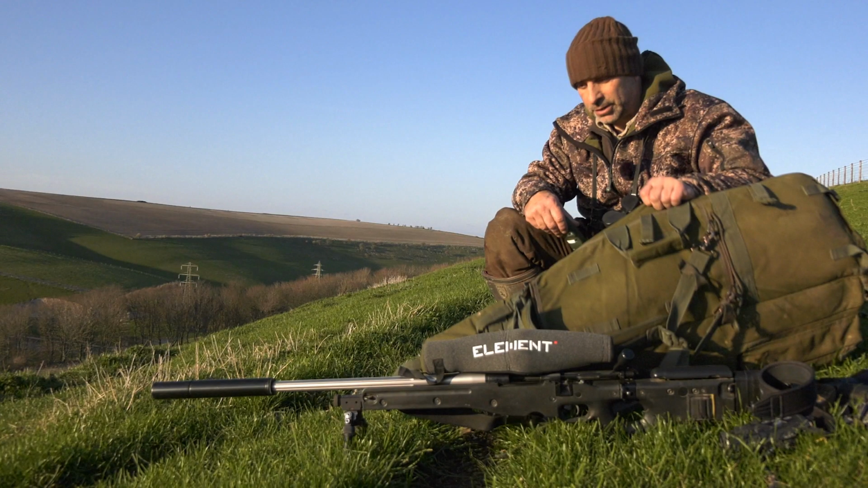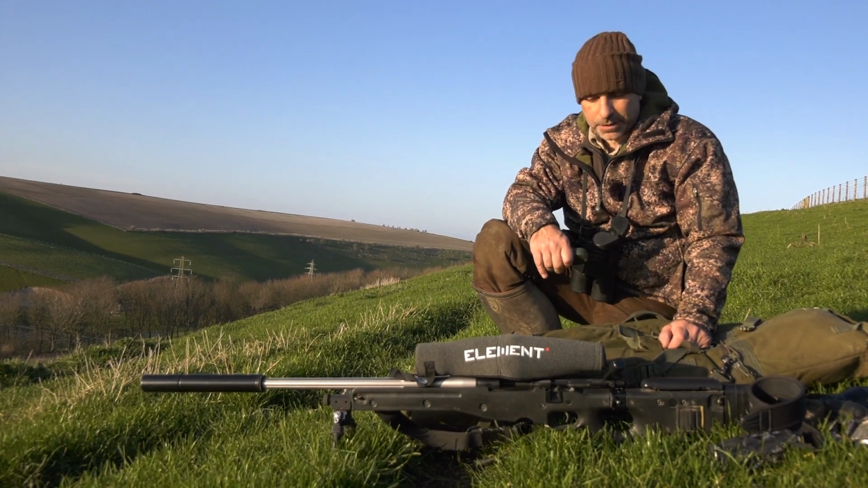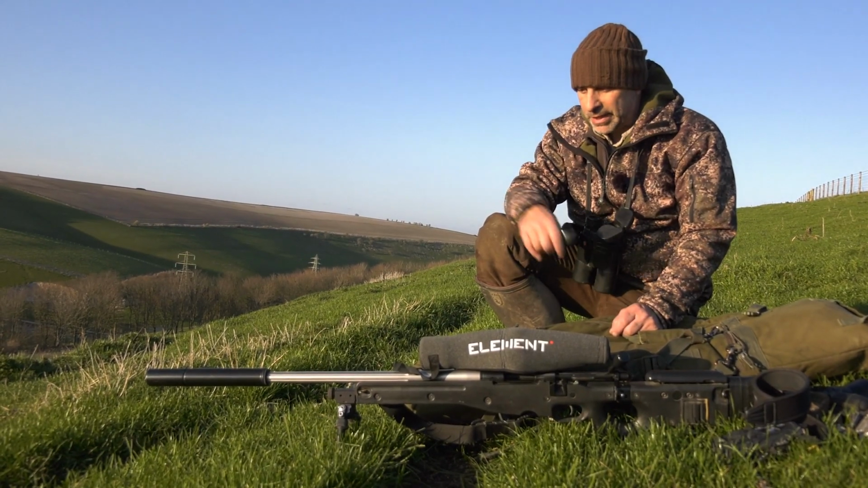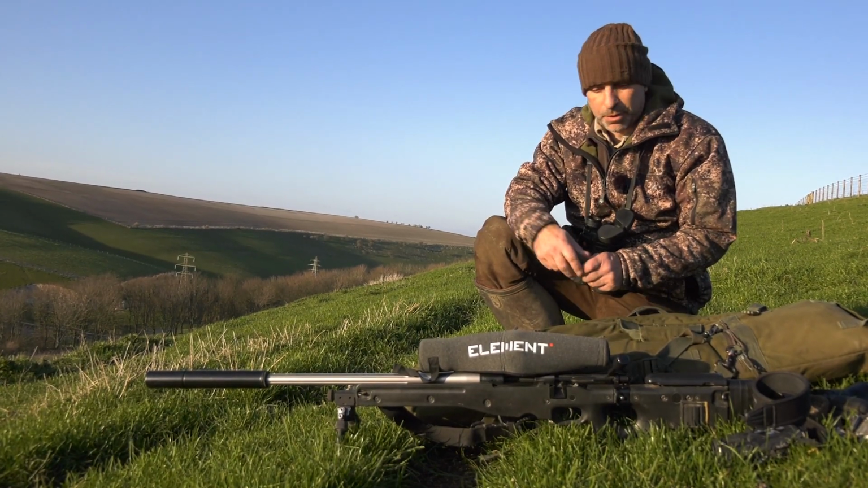The rifle, as you probably recognise, is the good old .260 Remington with the Element Nexus scope on there. Very good scope for daytime shooting, long range shooting. Very reliable and repeatable. Very impressed with that. MAE moderator on there, and an Outlaw bipod on the front.